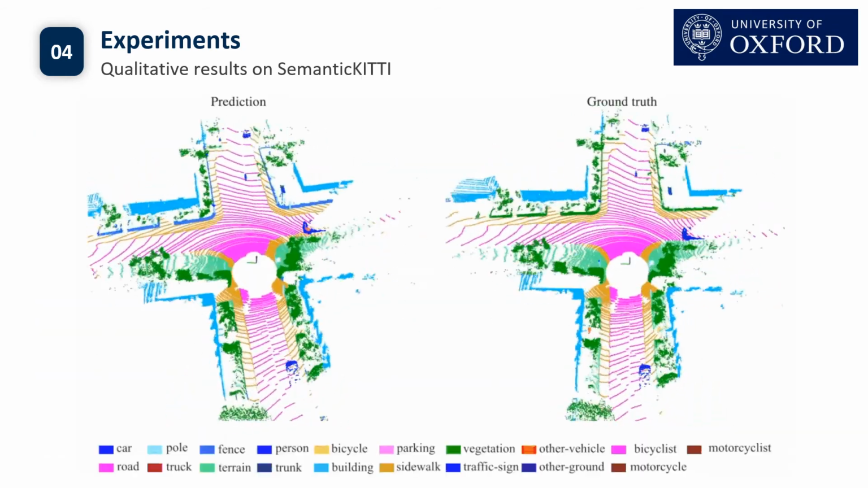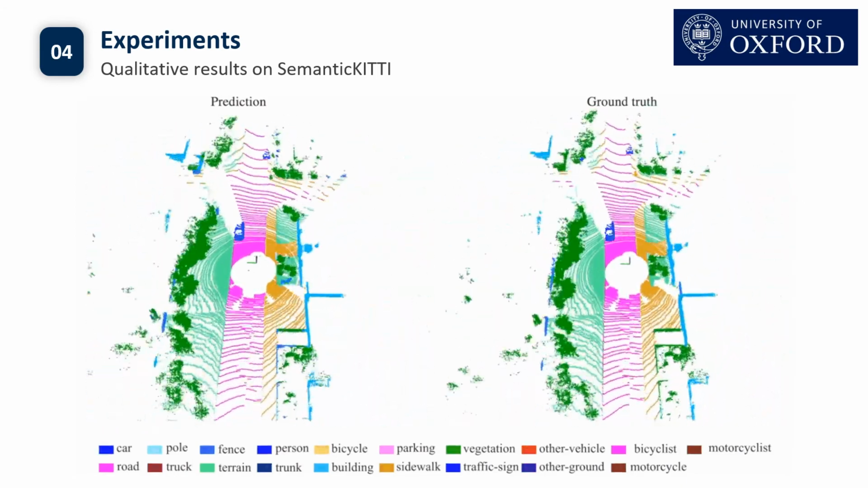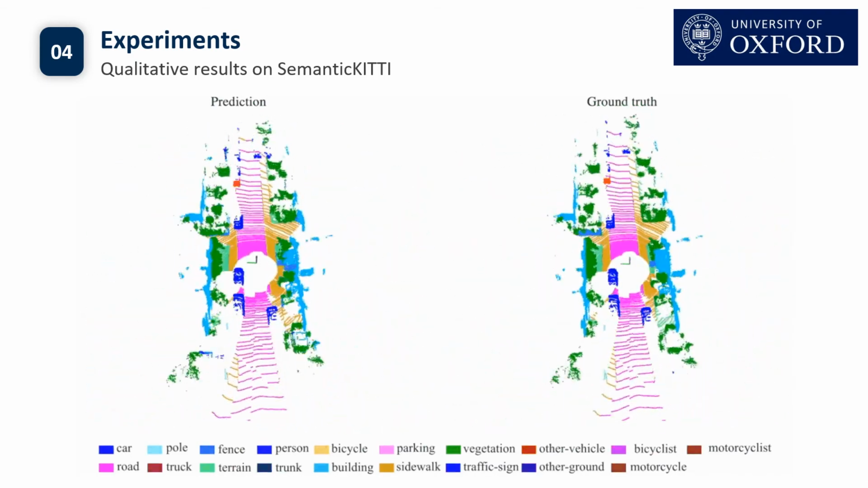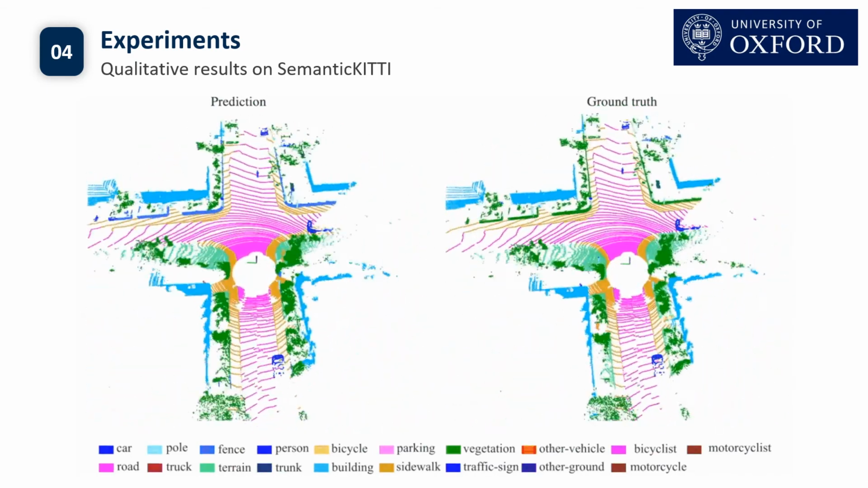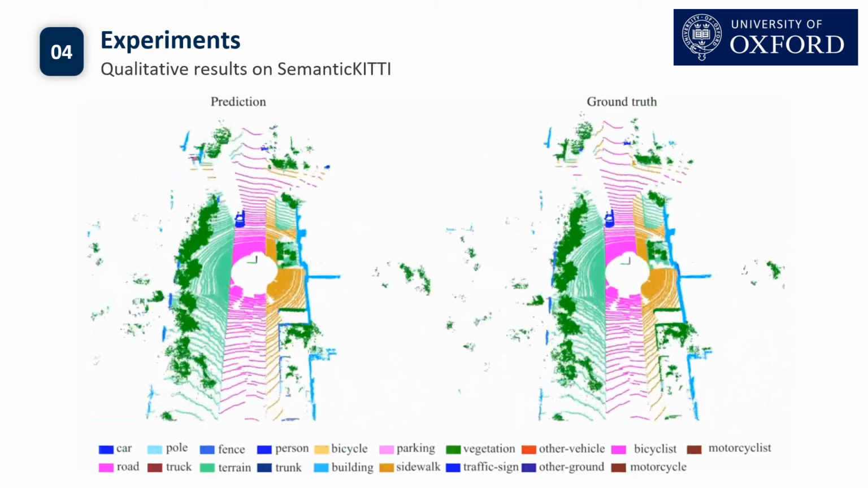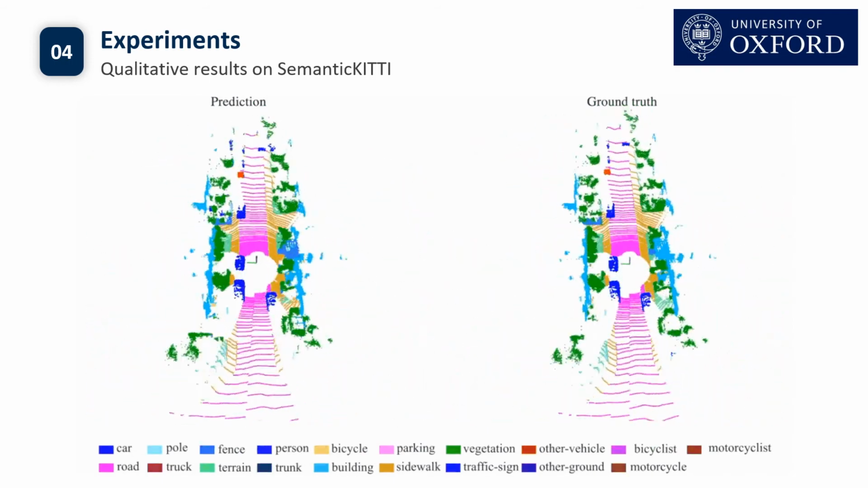We finally show the qualitative results achieved by our RandLA-Net on the SemanticKITTI dataset. This is the most challenging dataset as it has 19 semantic categories. Moreover, most of the point clouds are sparse and incomplete. However, our RandLA-Net can still achieve satisfactory results with real-time efficiency.